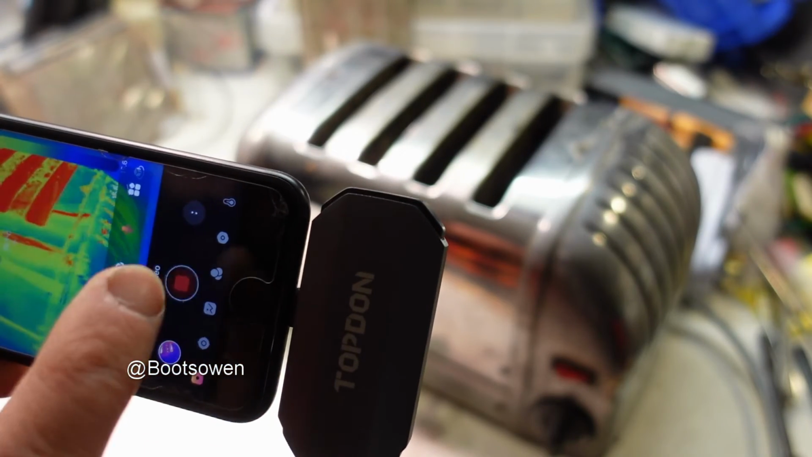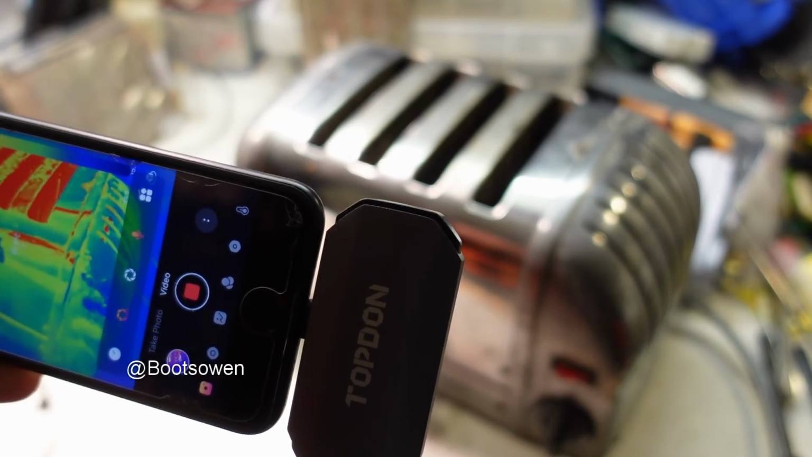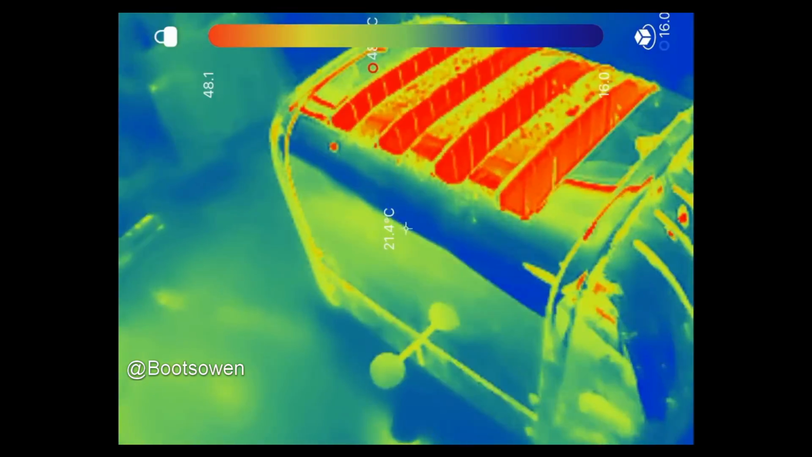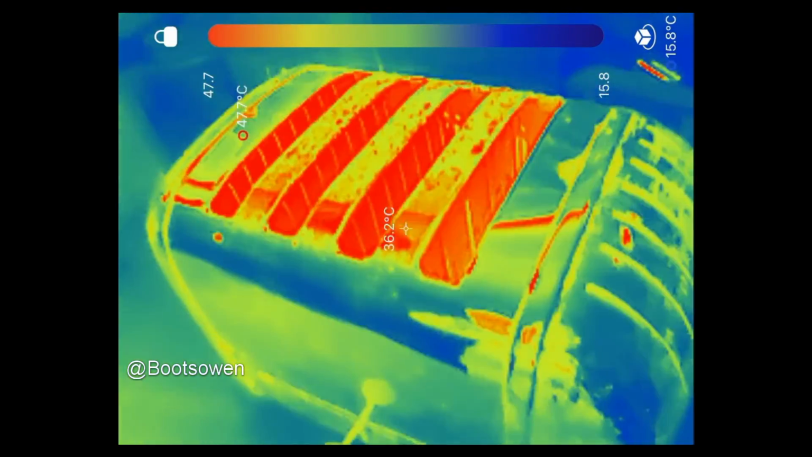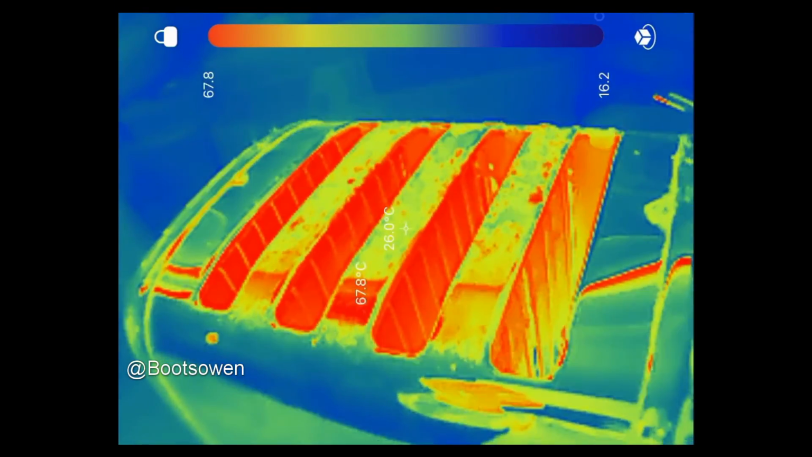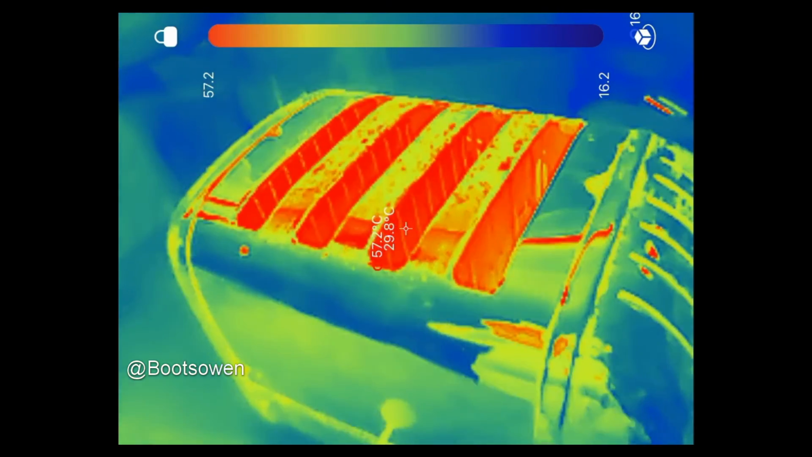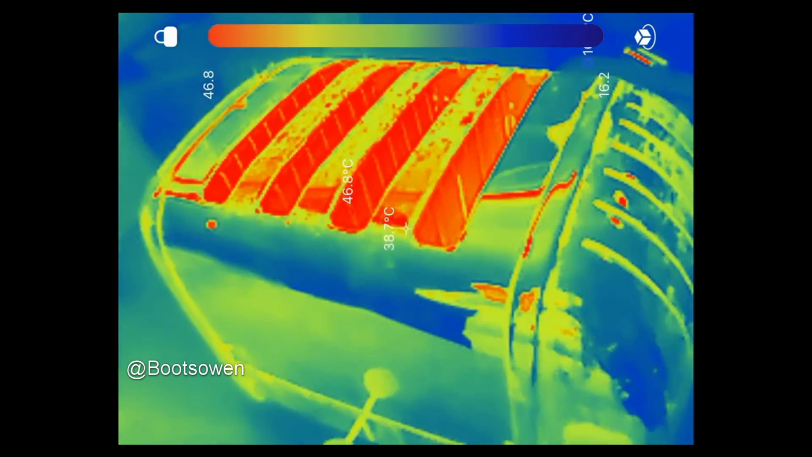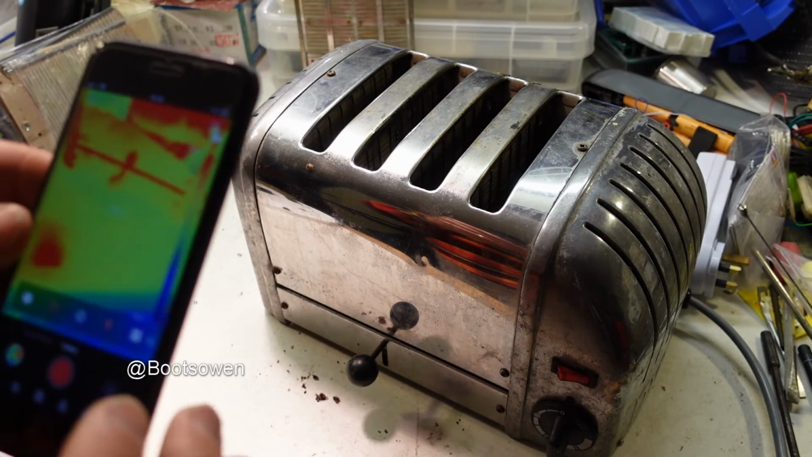Video. Record screen. So it should be recording screen and audio together now. And then I can cut this in to the video. I'll cut it into the video after this. So this is the test of the audio on the camera. And I'll cut that in and we'll see.